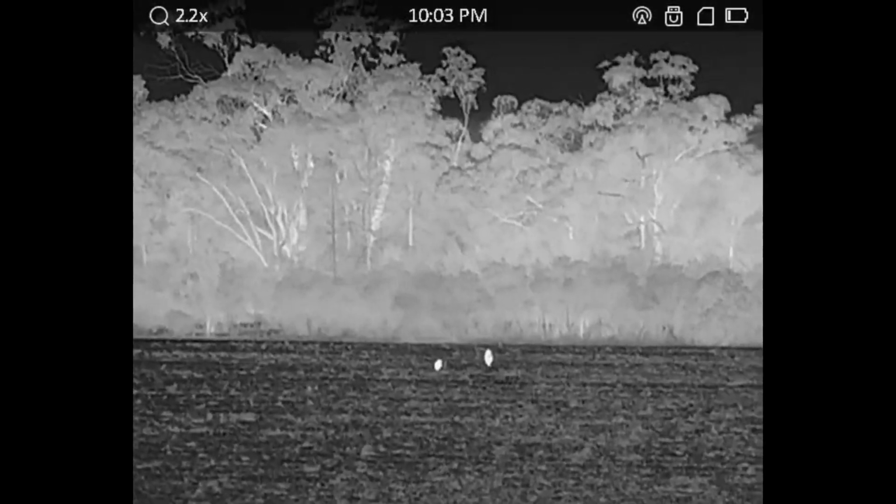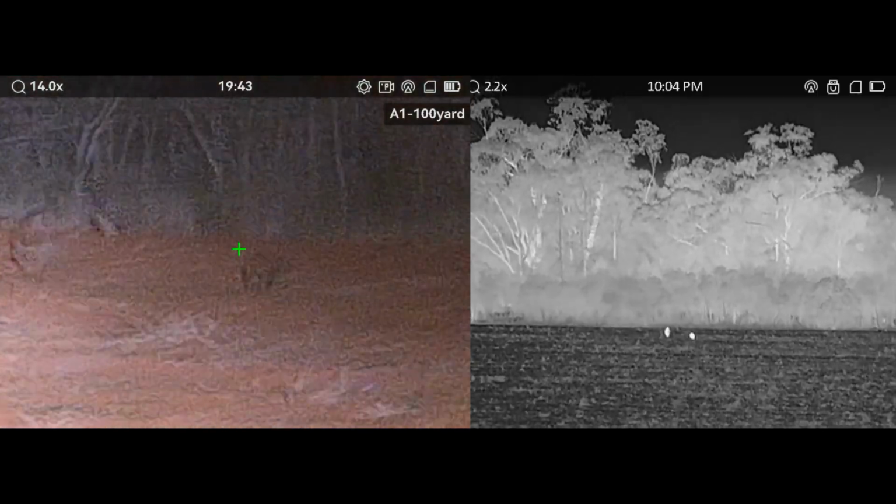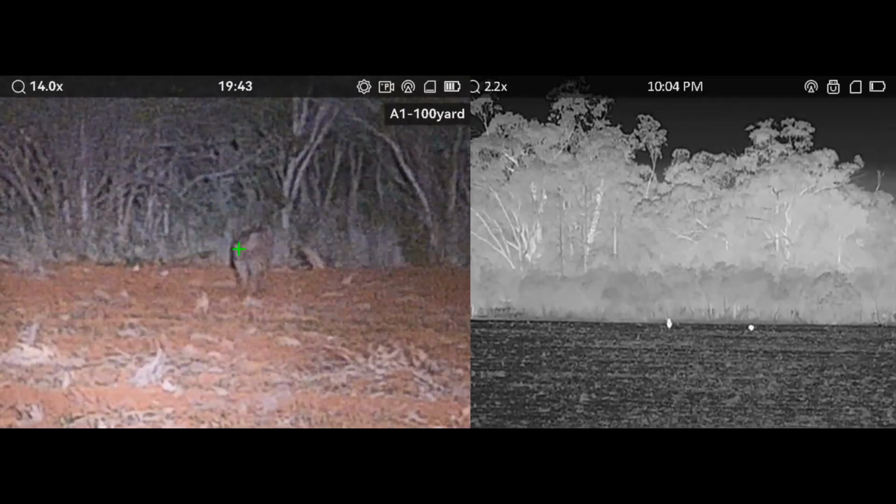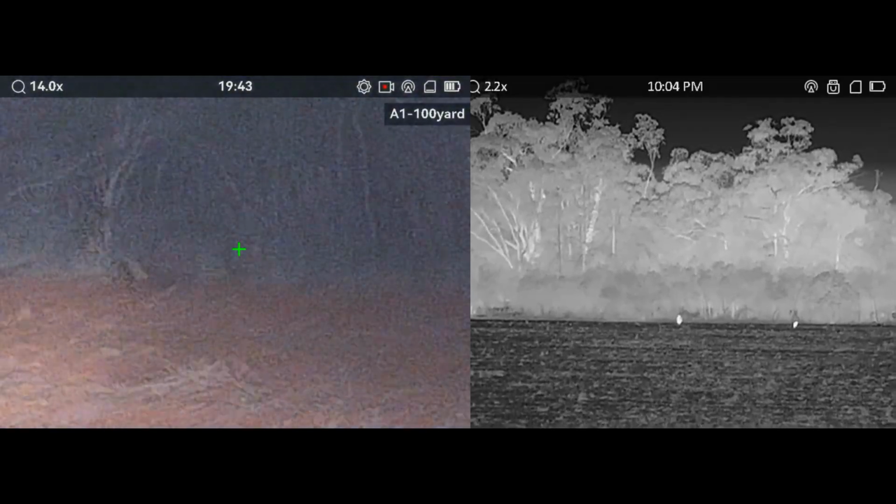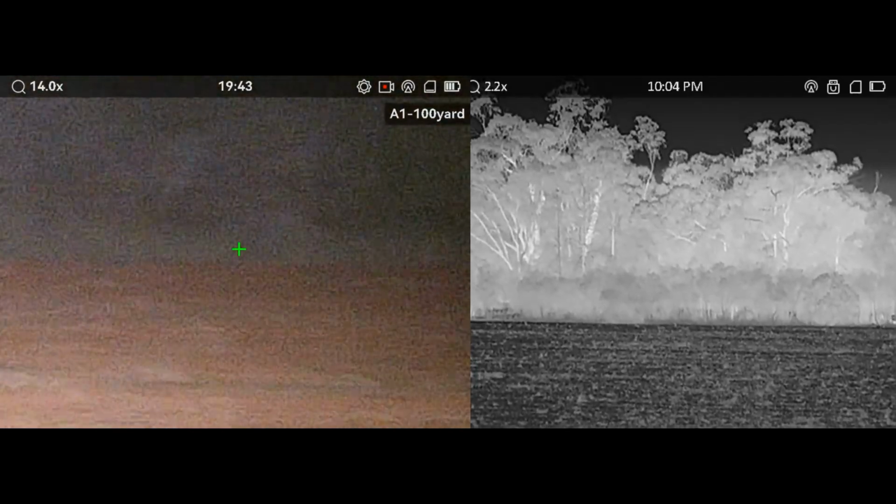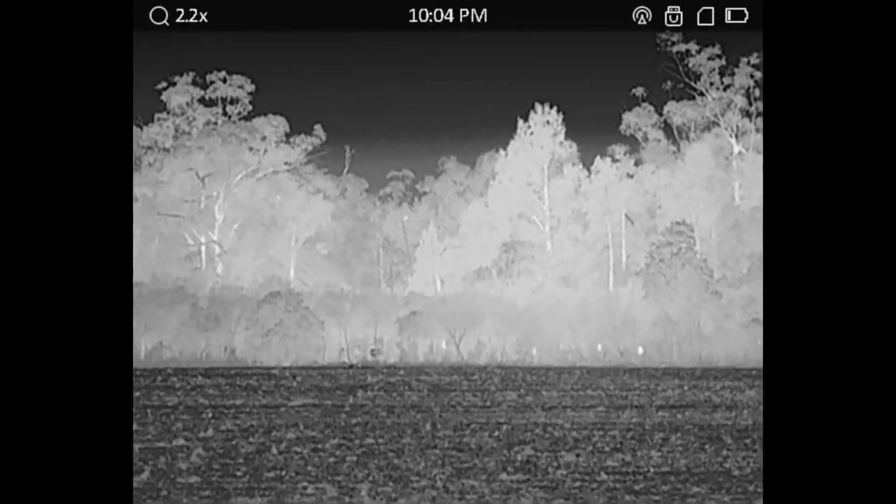I'm only using a .223. If it was a .308, I probably could have put one up him from behind and it would have slowed him up at least to get a second shot. The .223, sort of no chance. So I've had to wait for him to step sideways and then taken a shot. Unfortunately, I did hit him and it was a nice clean shot right in the front shoulder, but he just kept on going.